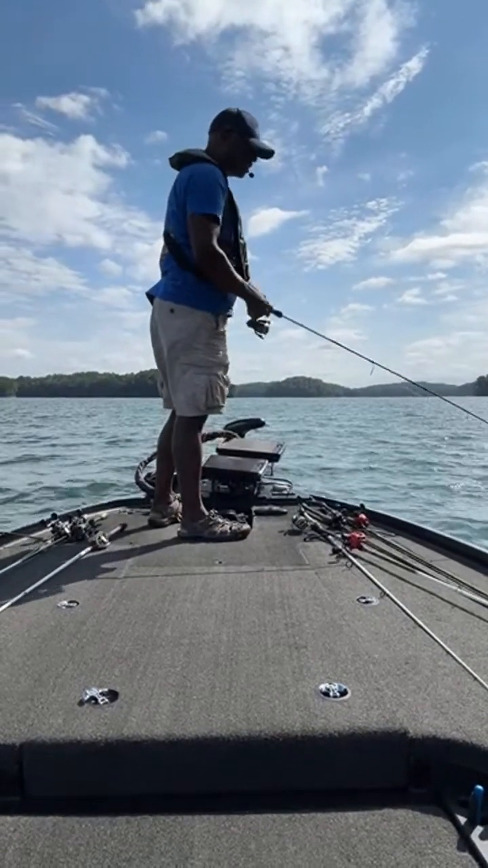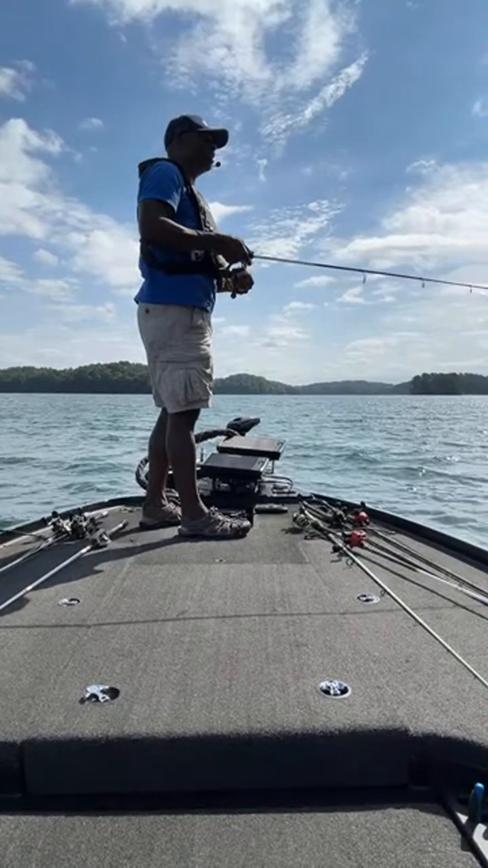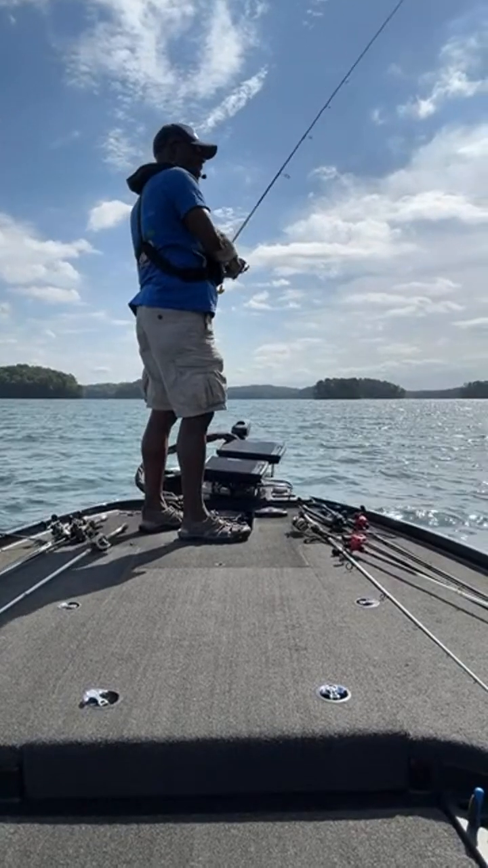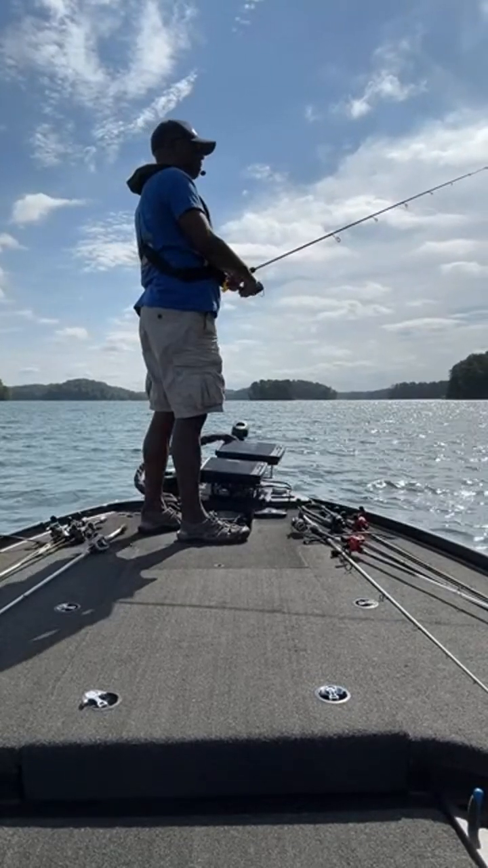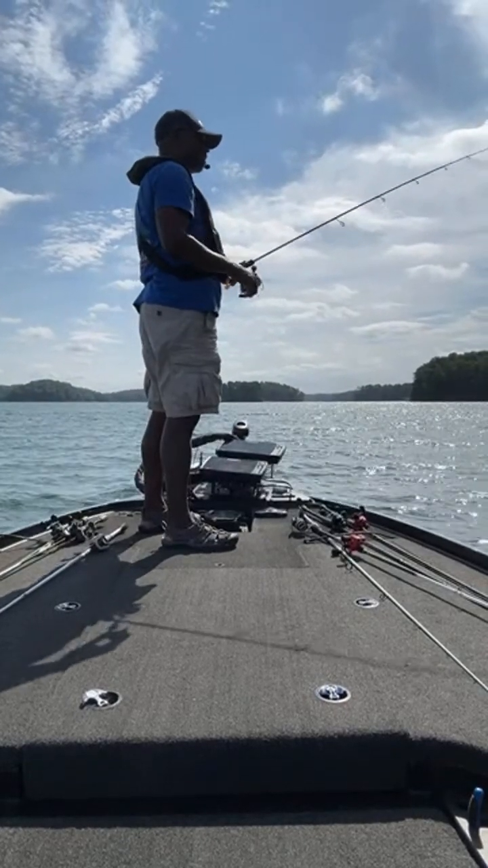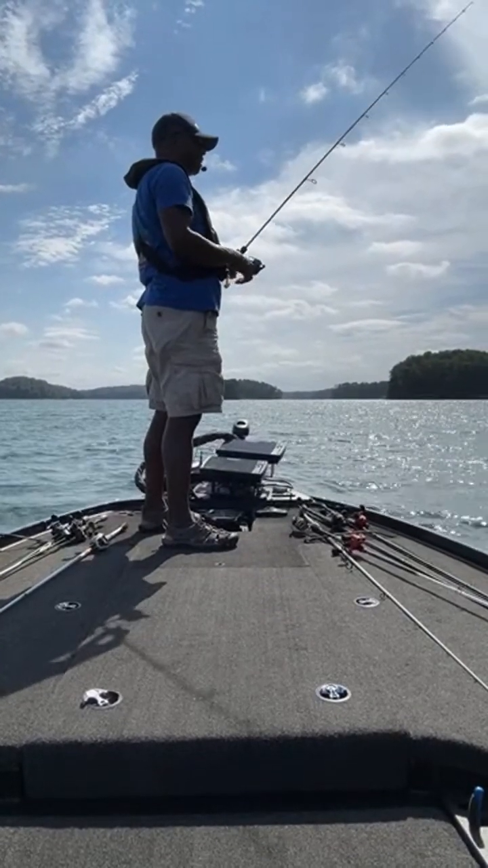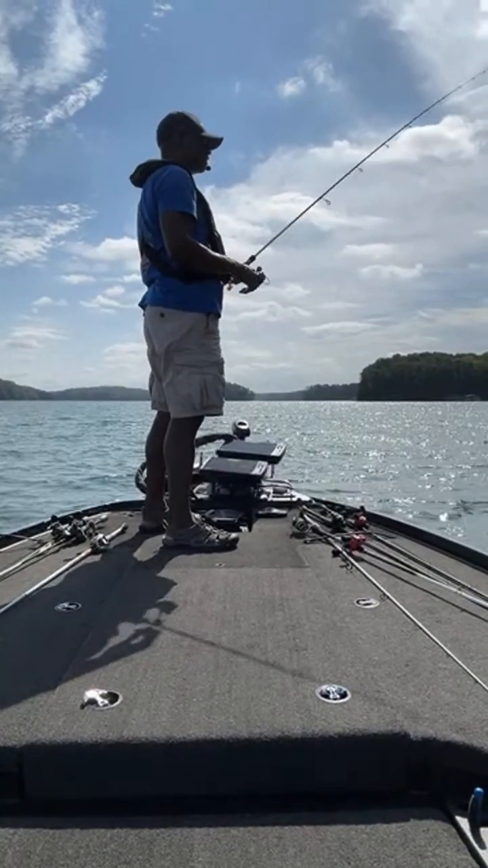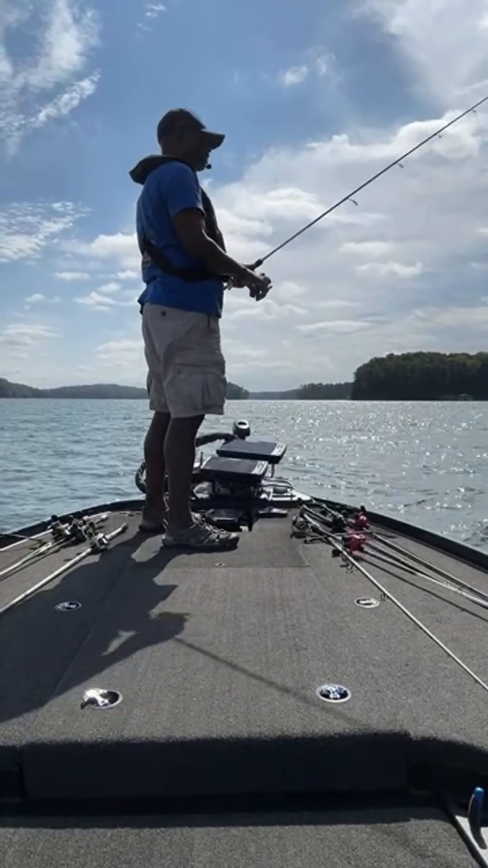All right, so now I'm gonna throw this shaky head, and like I told you, I throw my shaky head directly into laydowns and everything, the same way that most people would throw a Texas rig. I'll put a shaky head to work right in the middle of a laydown. That's why I throw mine on that 12-pound line. I've been able to get them out of brush piles and things like that on 8-pound line, but I've also had some break me off on the 8-pound line. So that 12-pound line directly in cover and structure. Am I gonna make it out of it? Okay, I got it loose, guys. There we go.